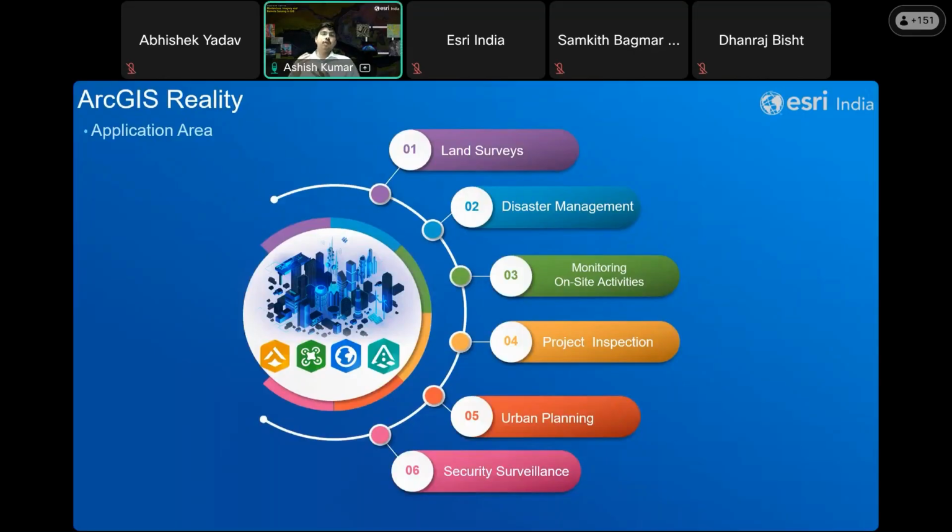Now, I'll move on to the application areas that ArcGIS Reality supports and what applications we can create using the ArcGIS Reality suite. These reality mapping products enable organizations to conduct land surveys, assess and respond to disasters, monitor on-site activities, perform remote project inspection, support urban planning initiatives, and enhance security and surveillance operations.